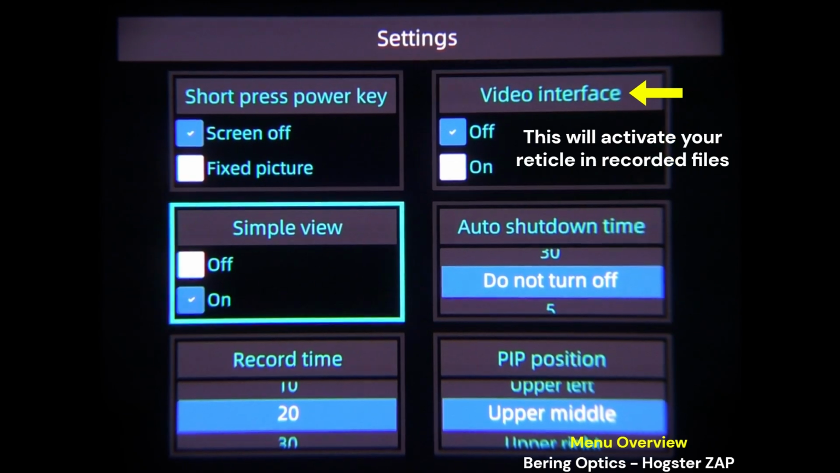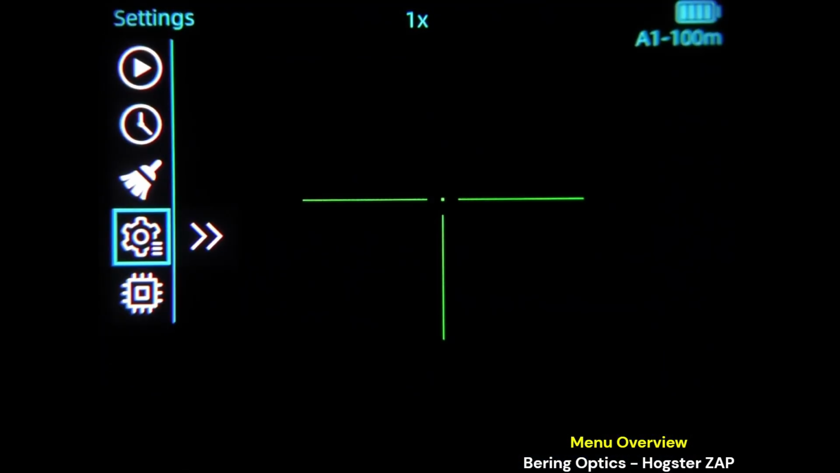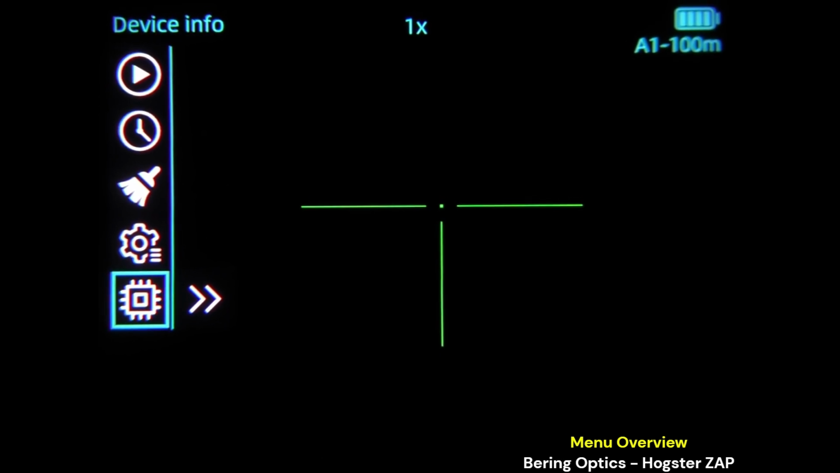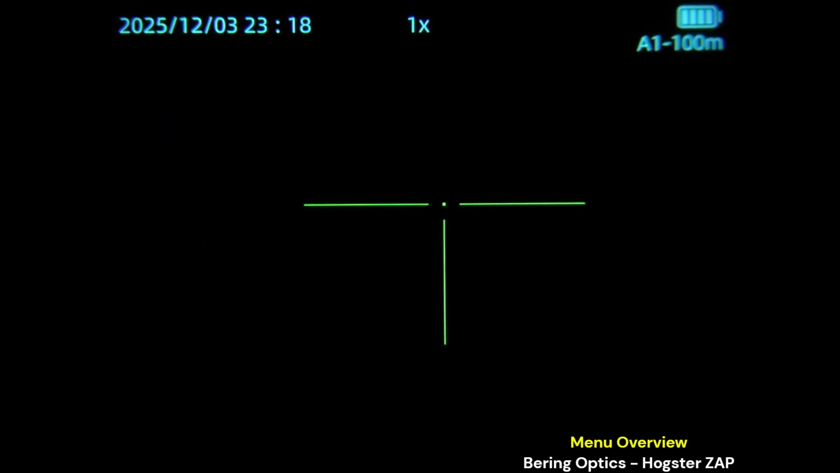But essentially those are the 6 settings options. Press and hold menu to get out of that. And then finally device info, firmware, hardware, software, all the version numbers are going to be in there. Alright, and then you can press and hold menu to go back to the main screen.